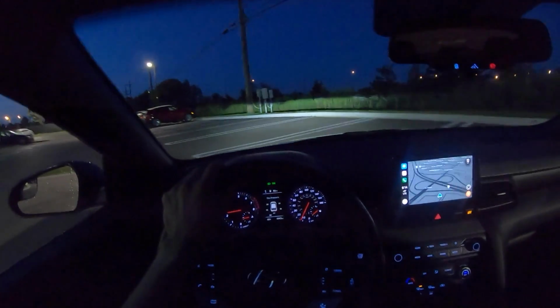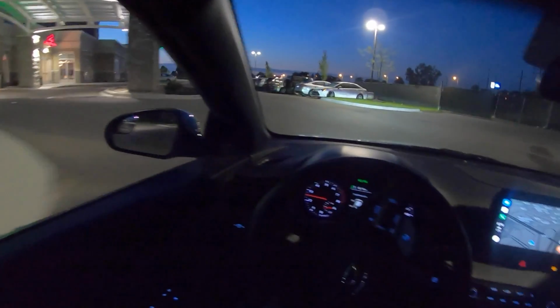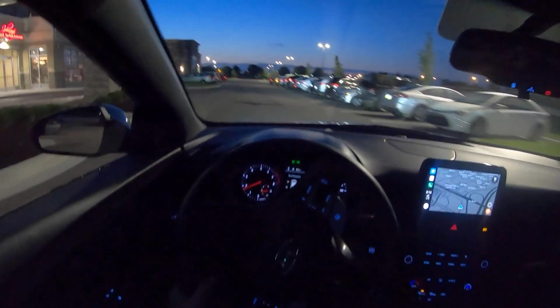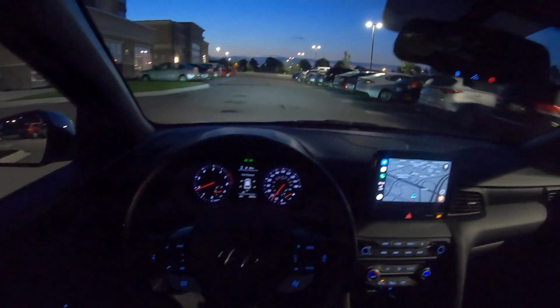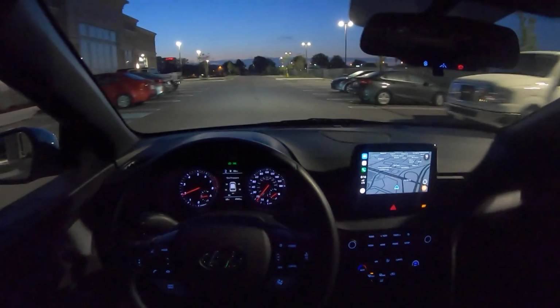Anyway, just my opinions, guys. But yeah, what an amazing package this Veloster N is. It's not perfect. No car's perfect. But for the price, this is pretty darn close.